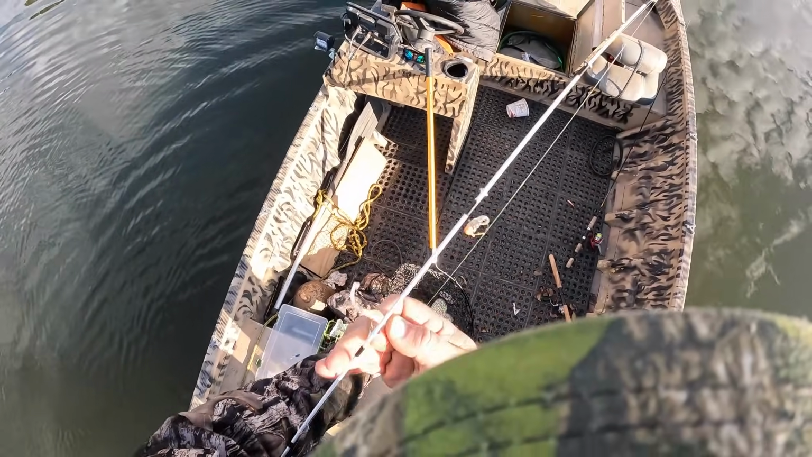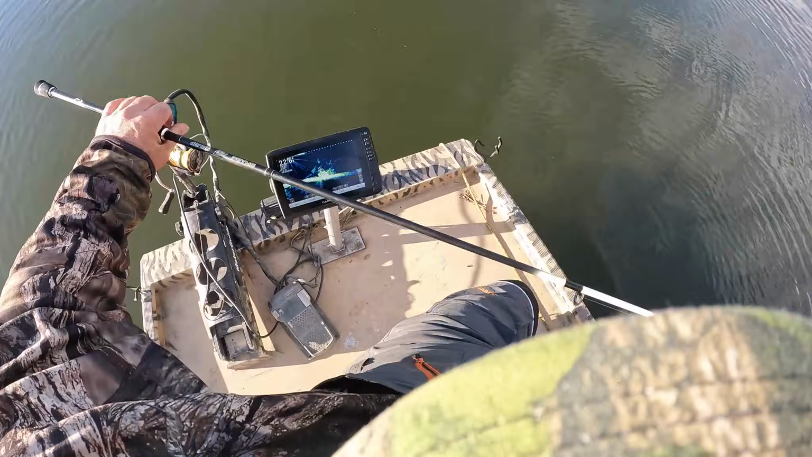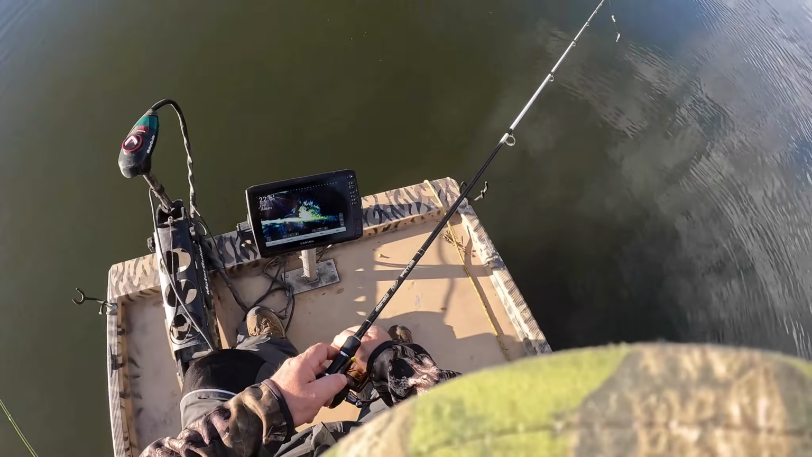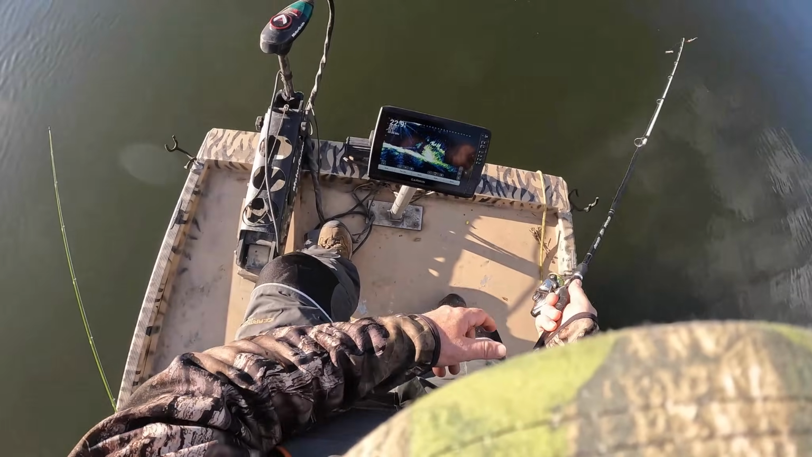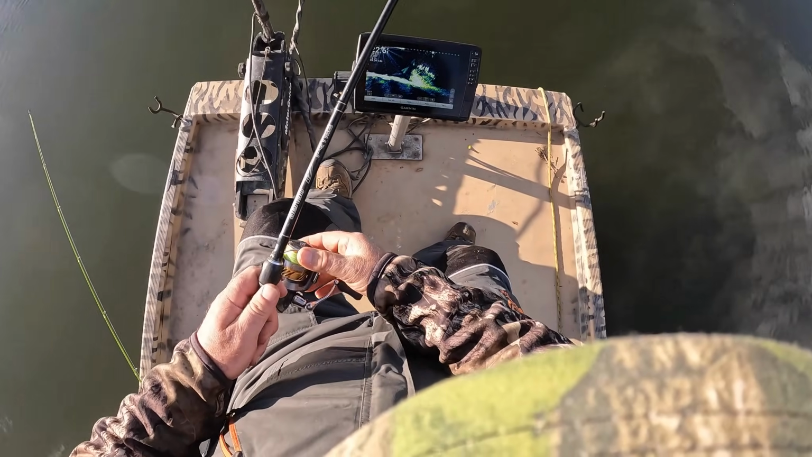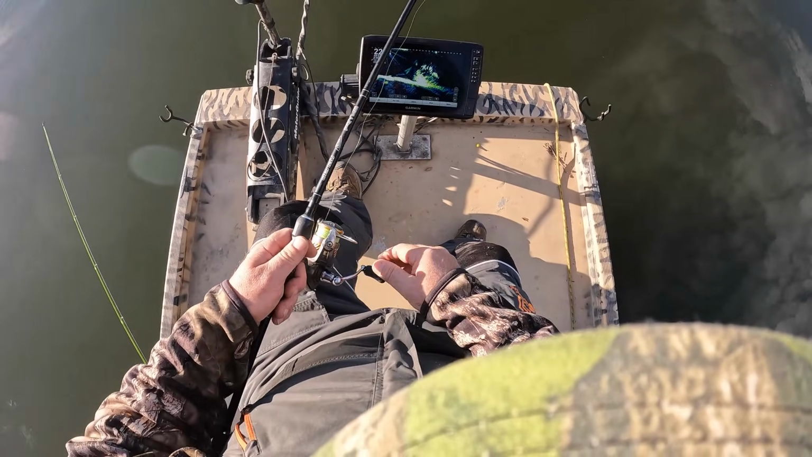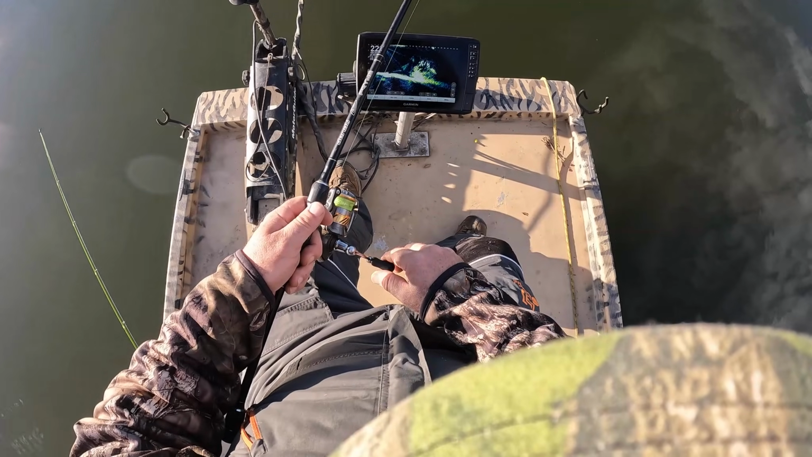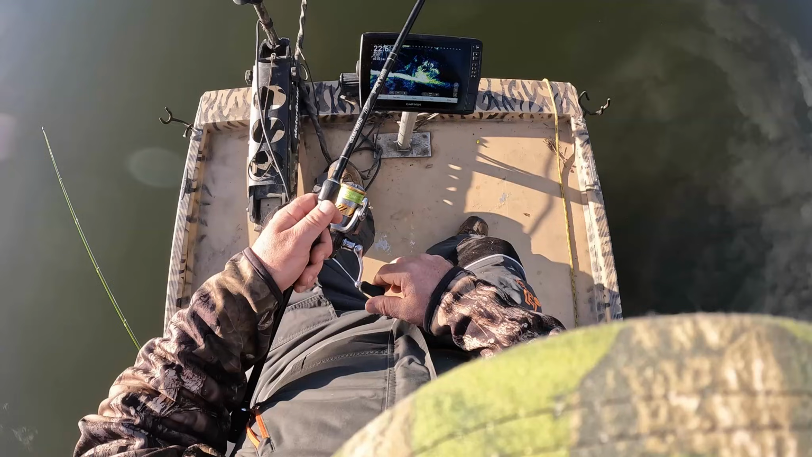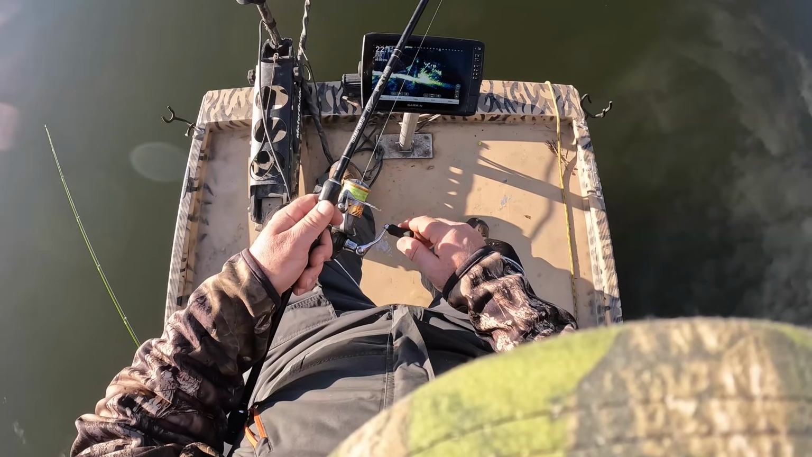My wife's wanting to make some ceviche and some black and crappie, so now if I get to where I'm catching a lot more big ones, I'll swap them out. But right now the bite's pretty tough, so I'm gonna sit here and take what I can, I guess.